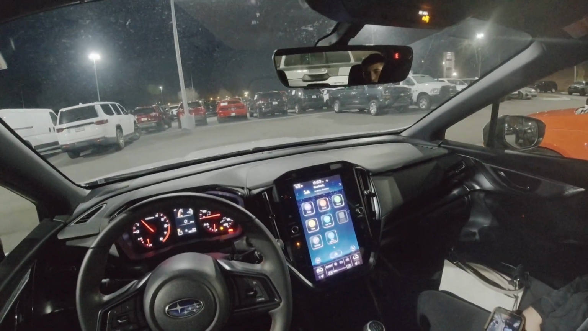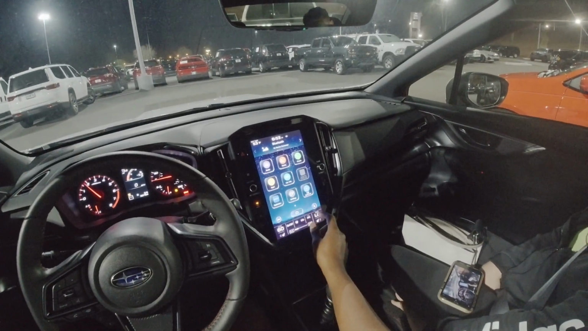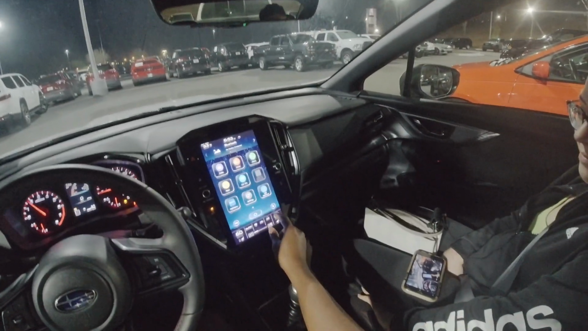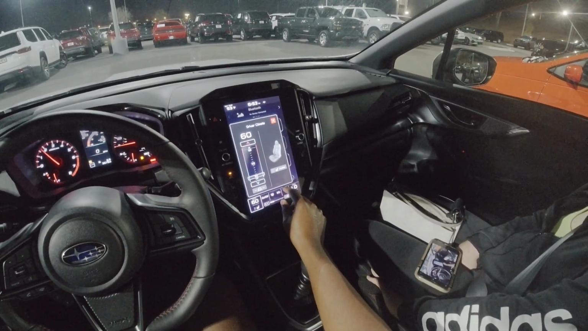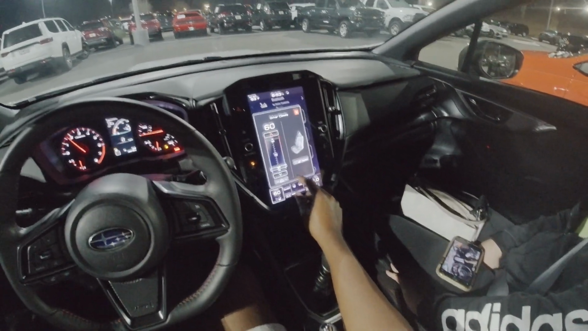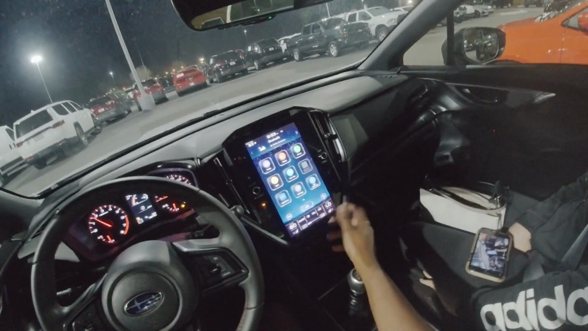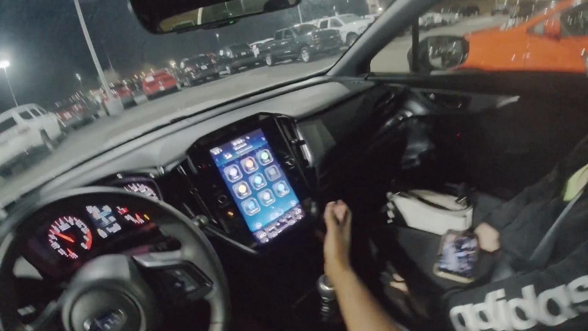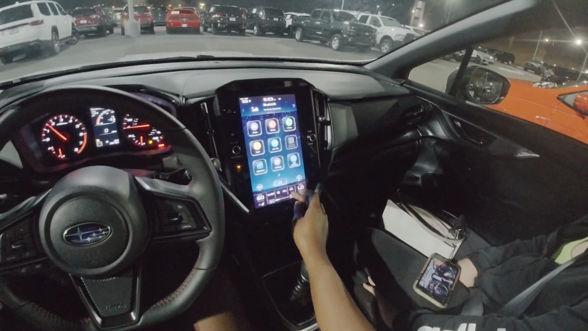Yeah, you're right. This looks like a 12-inch. Yeah, now that I'm looking at it, it's definitely. So that's the home page right now. Yeah. Sheesh, you can control everything here. What? Yeah, that's pretty cool. That is pretty cool. From the videos, you don't see it. They complain about it, but it doesn't feel like a lag.